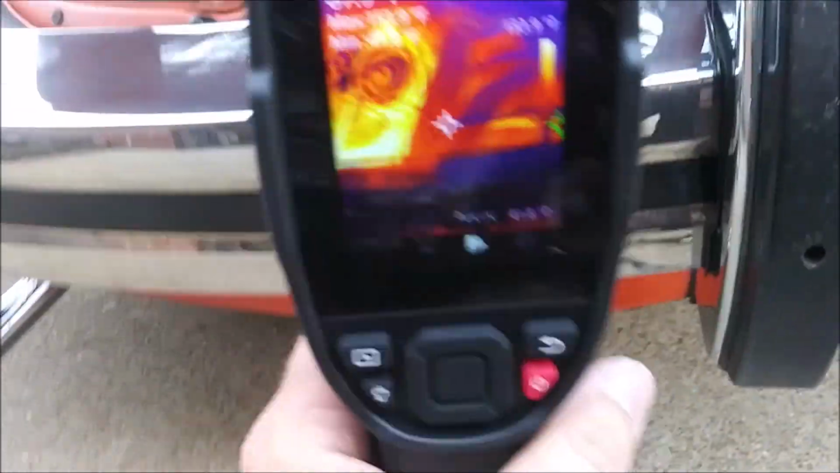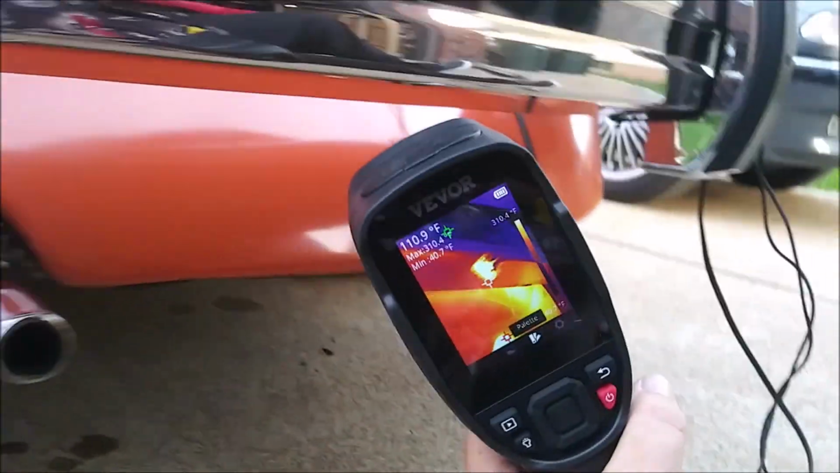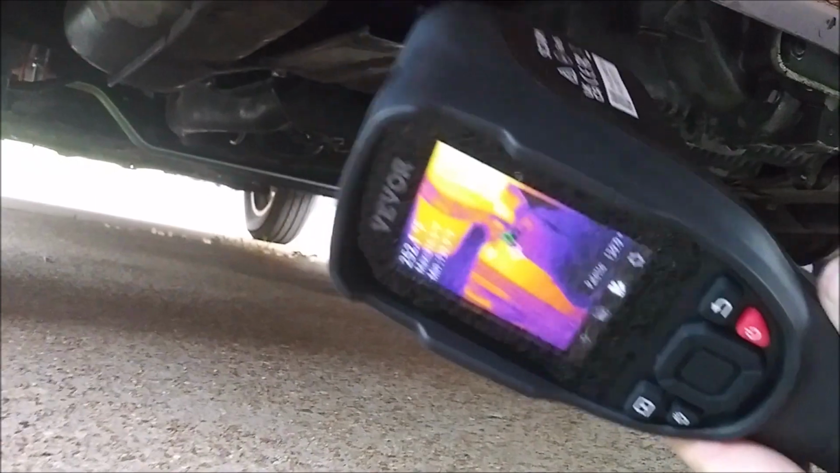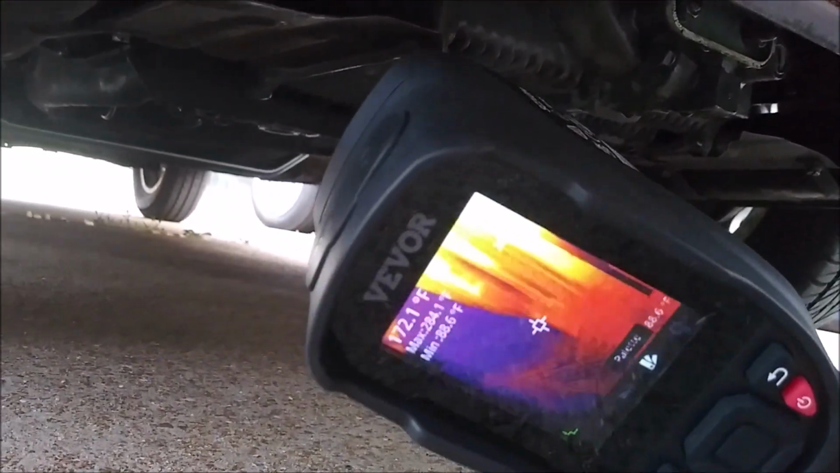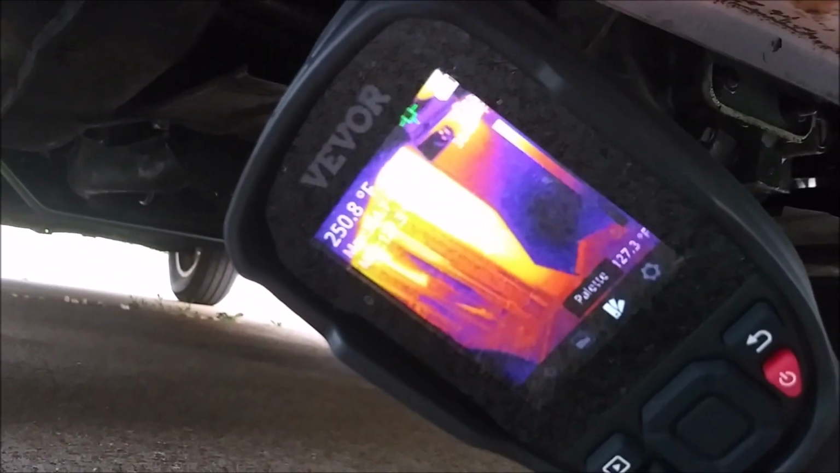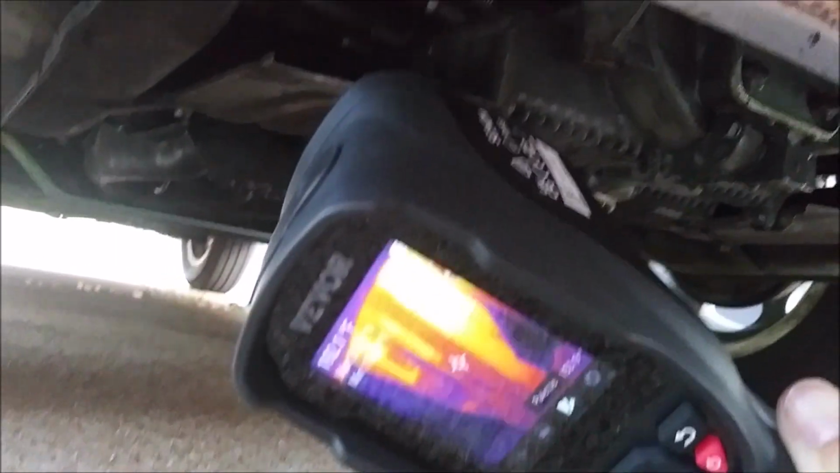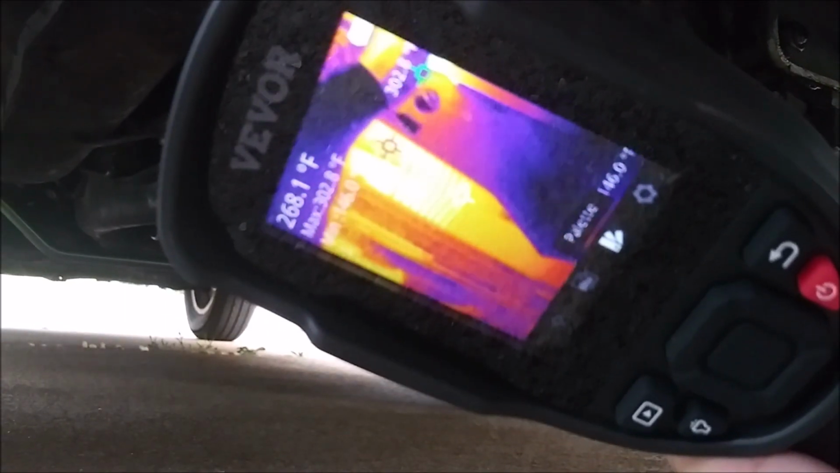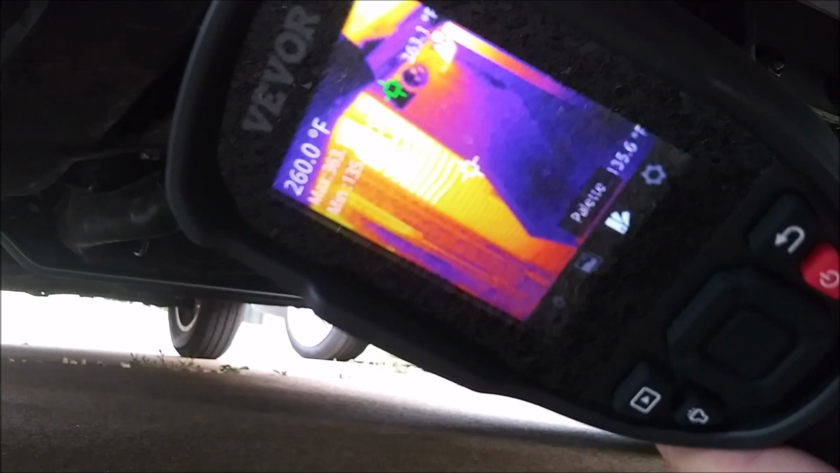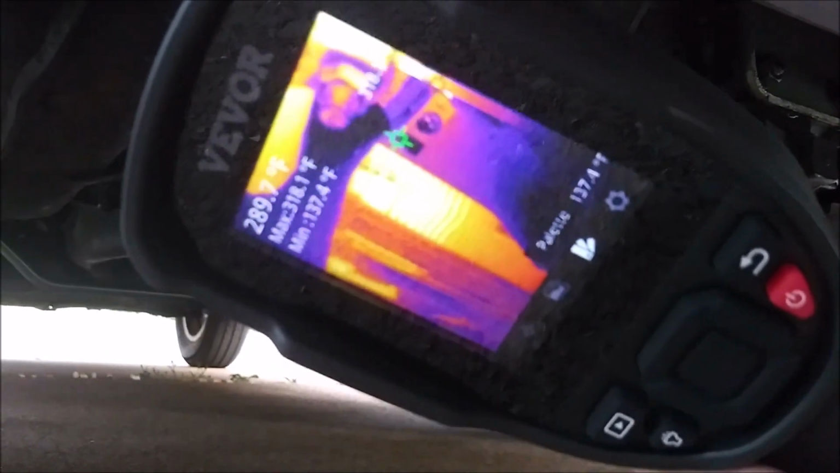If you want to see what the underneath of an air-cooled Beetle looks like. Going past the muffler. See up there, the cylinder head. You may not be able to see it that well, but that's 260 degrees with fins.